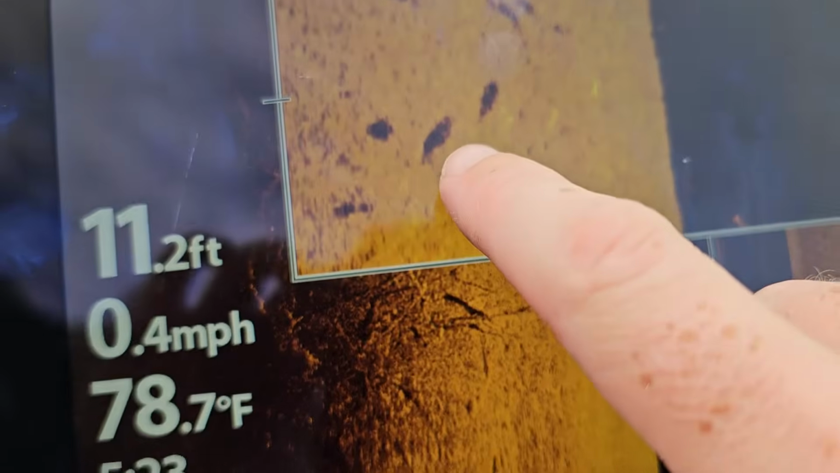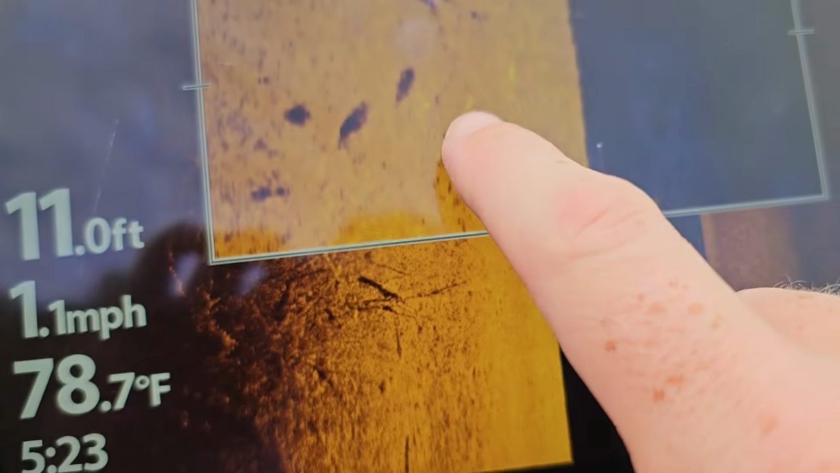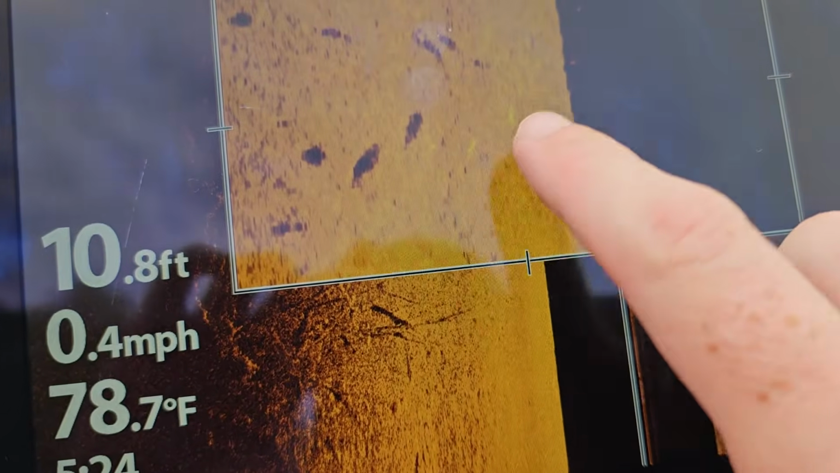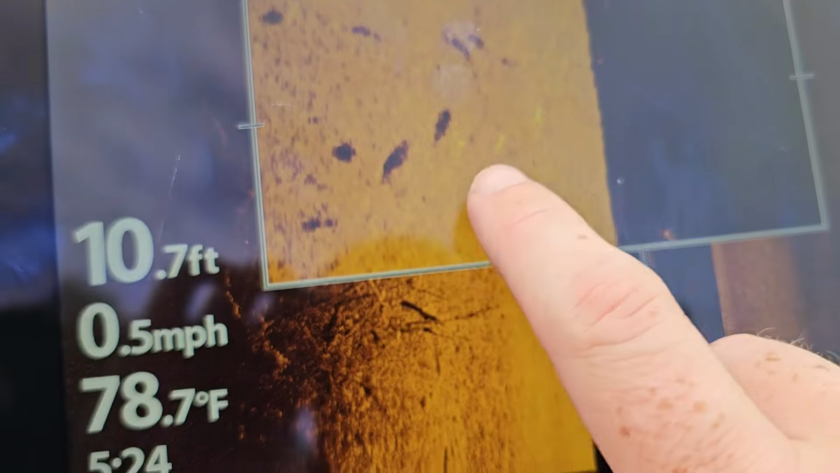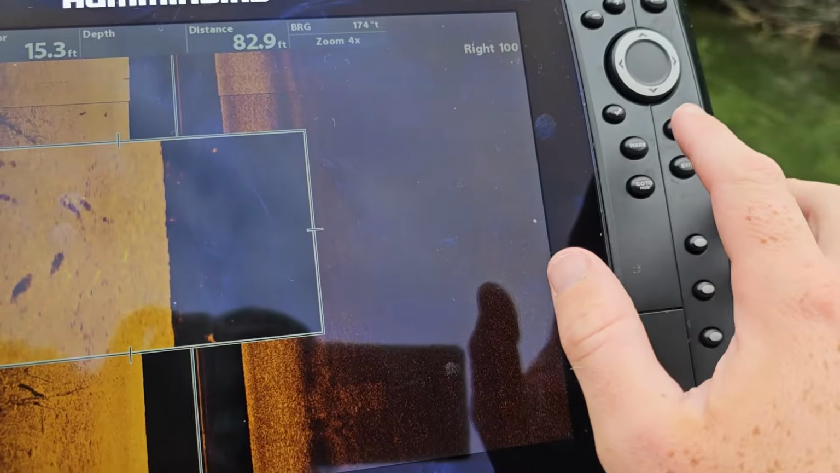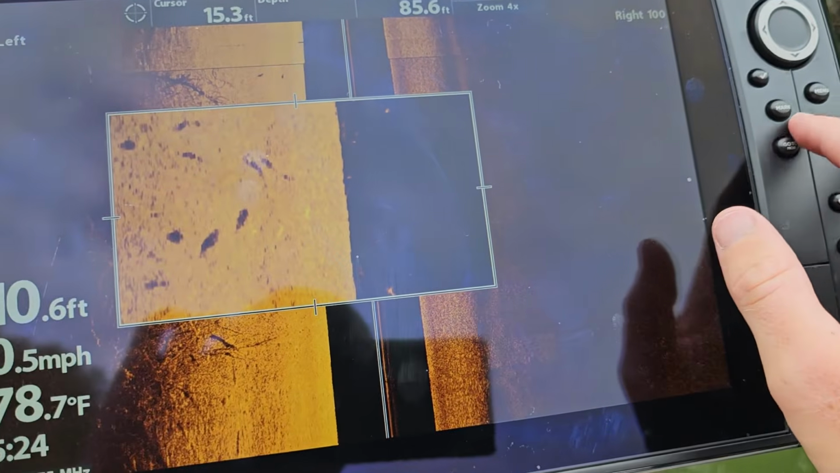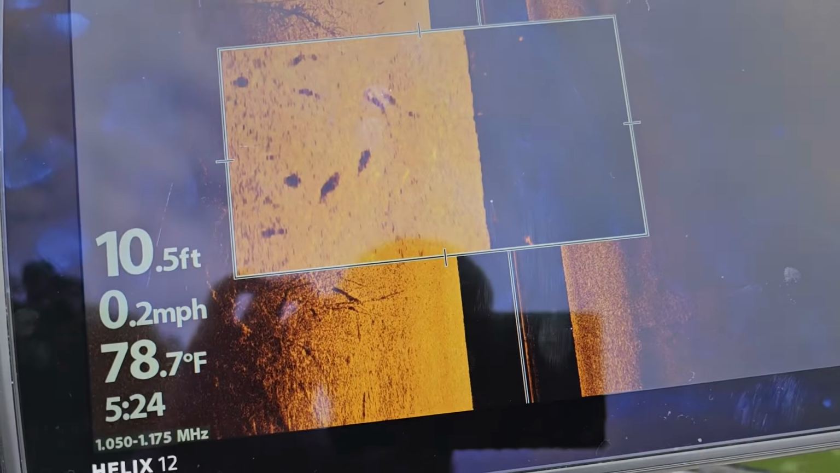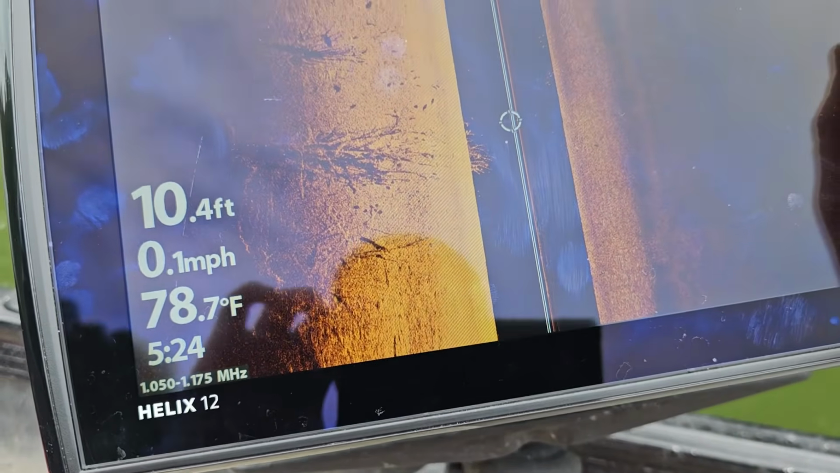Now look at these fish over here. The fish themselves aren't the black thing. Those are the shadows from the fish. The fish are right here, these light, shining looking objects. And those will change based on how you mess with your sensitivity. So, hey, there's a wood duck. We're gonna mark this real quick, because that looks really good.